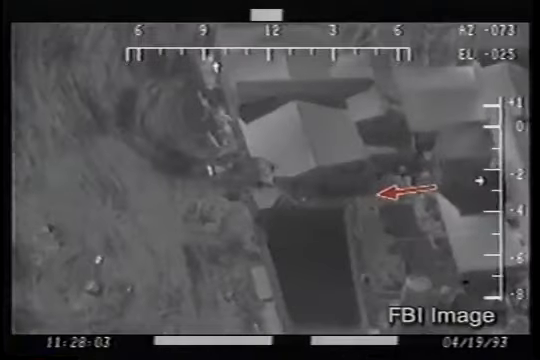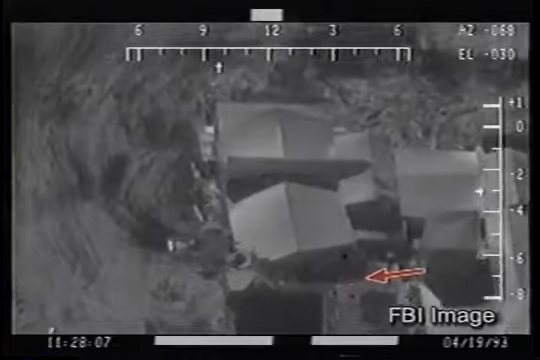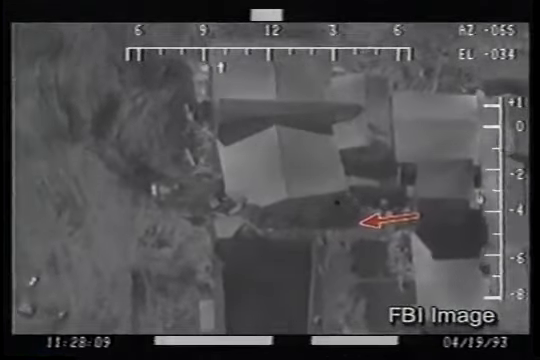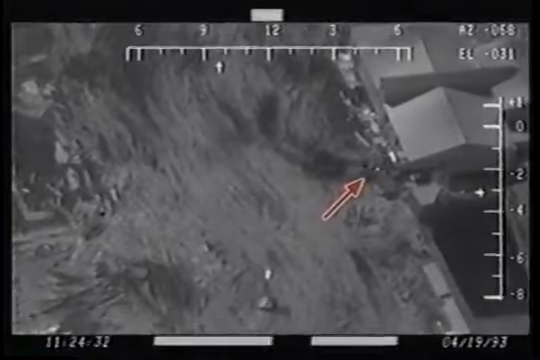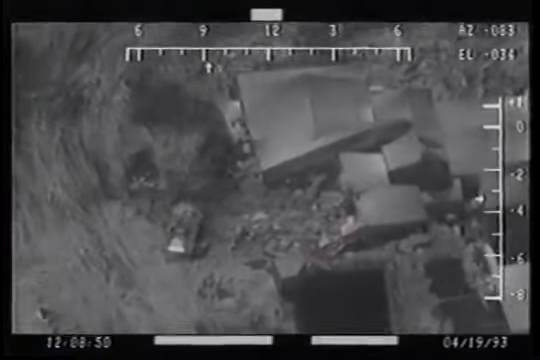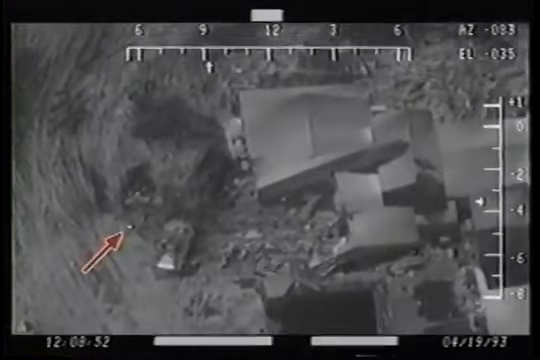This image has been slowed to 8%, a mere fraction of its original speed. The government notes, and correctly so, that the flashes on April 19th FLIR footage last anywhere from 1 frame to 4 frames, about 133 milliseconds. For this reason, the government contends the flashes are too long in duration to be gunfire.